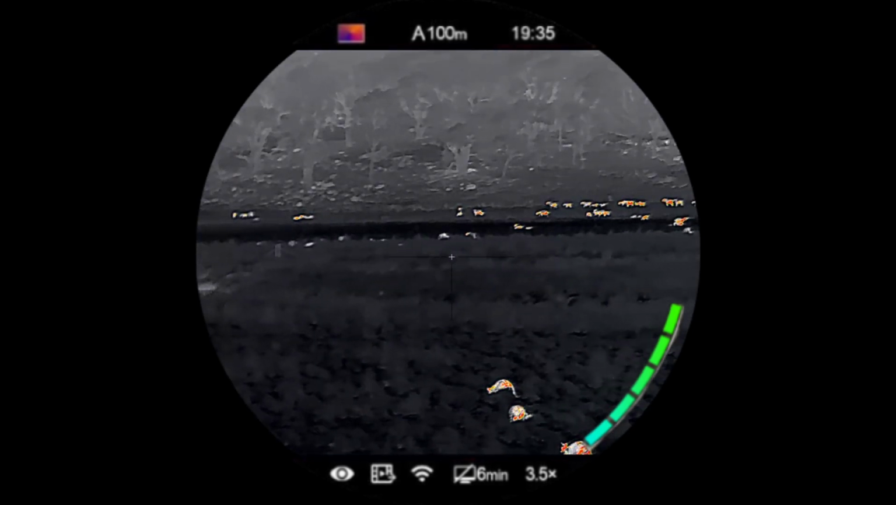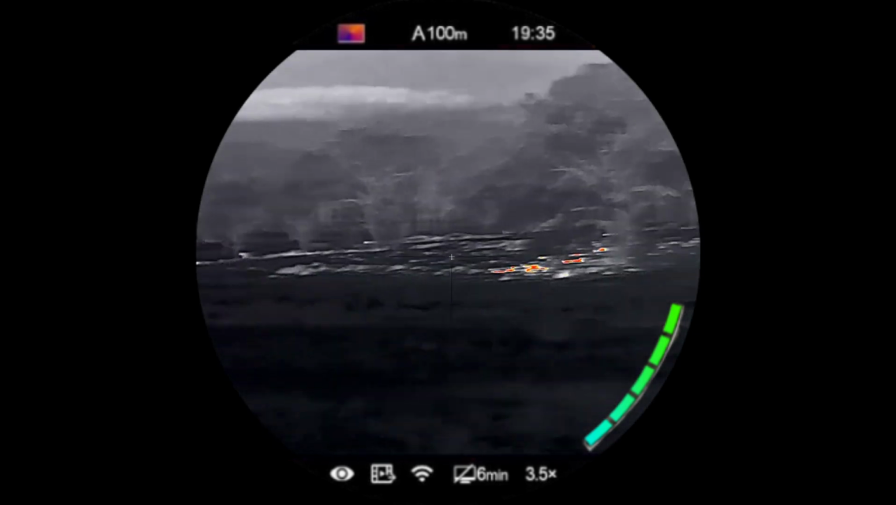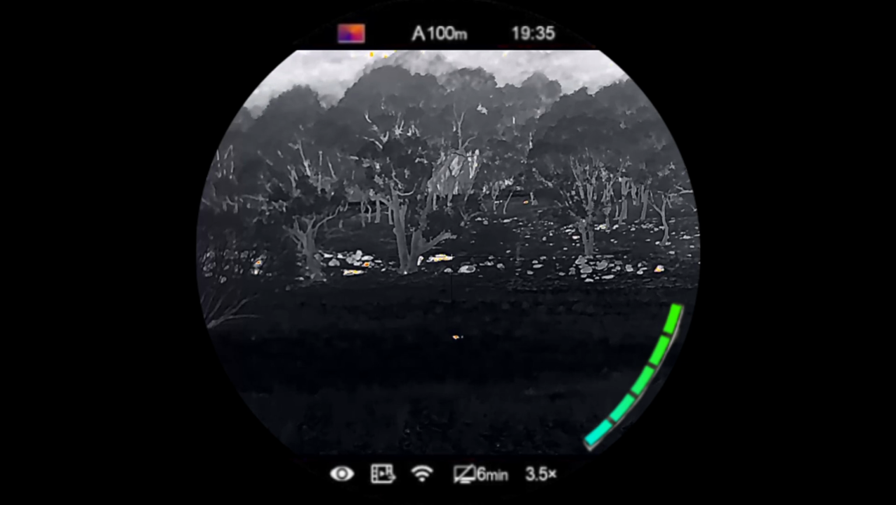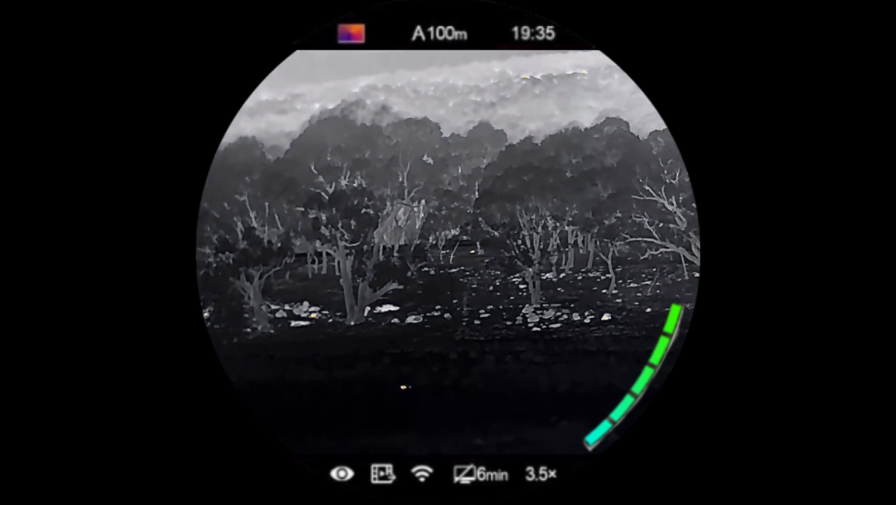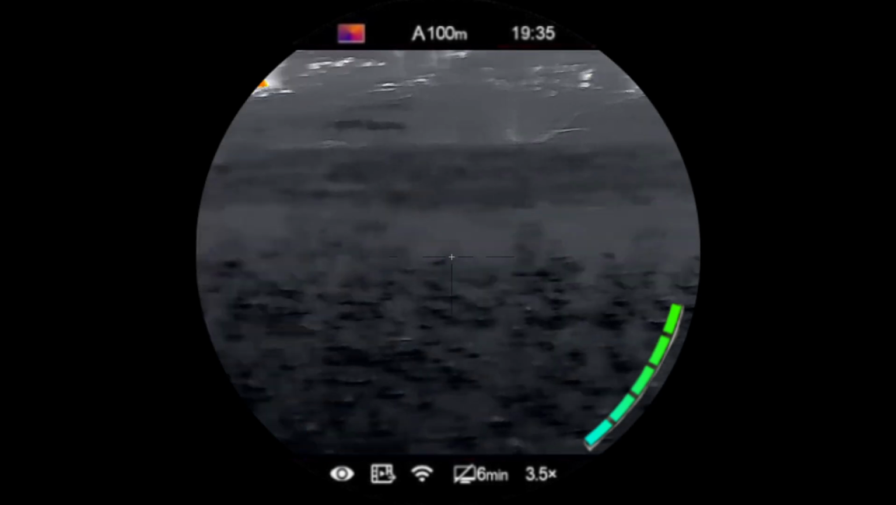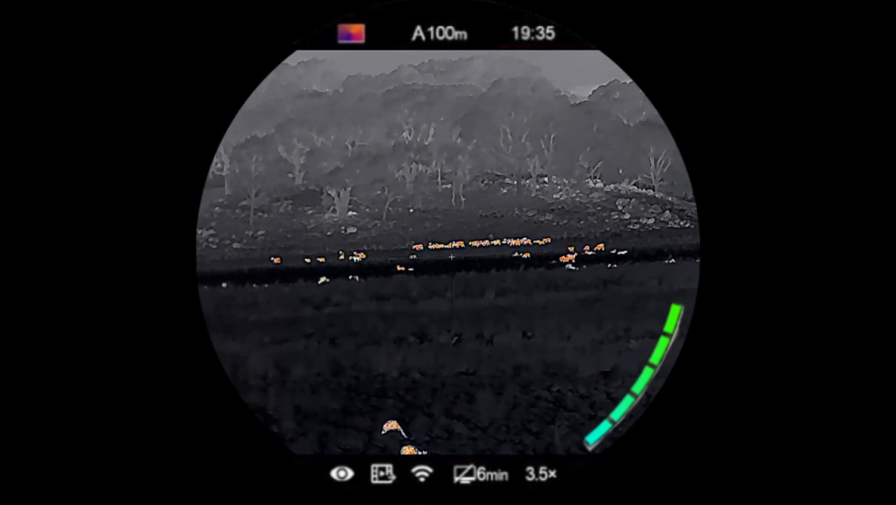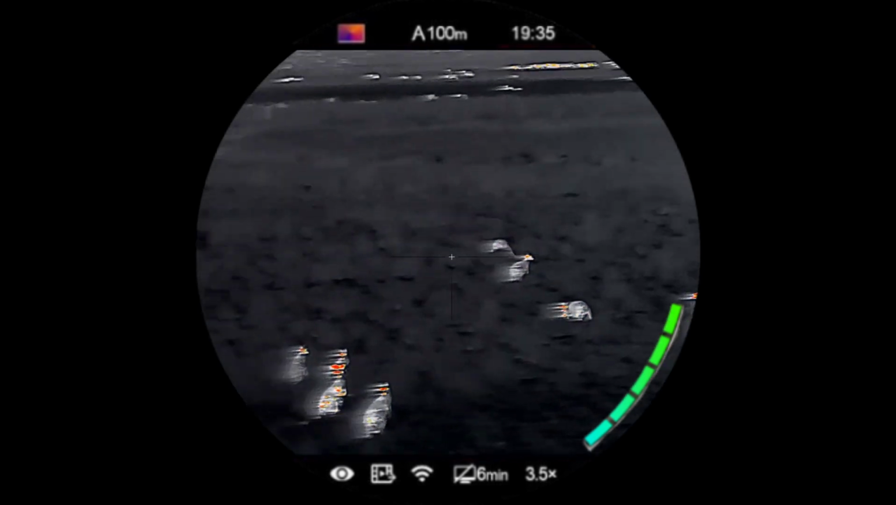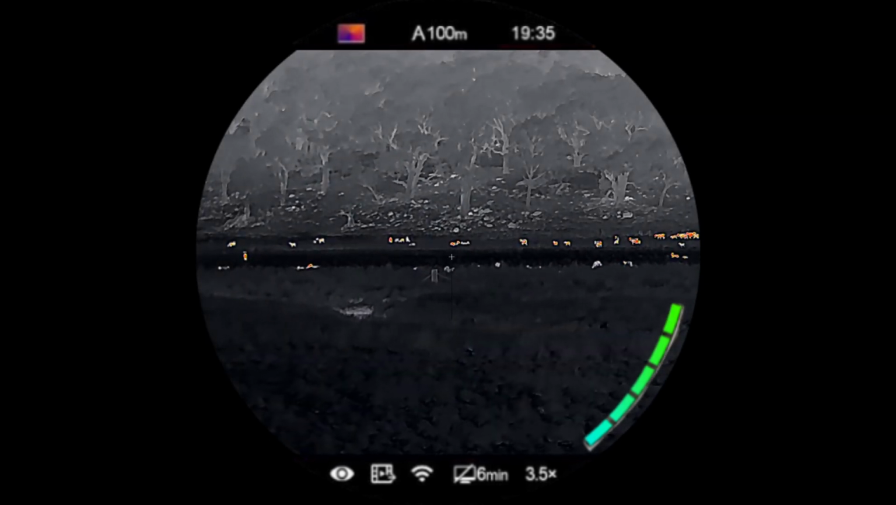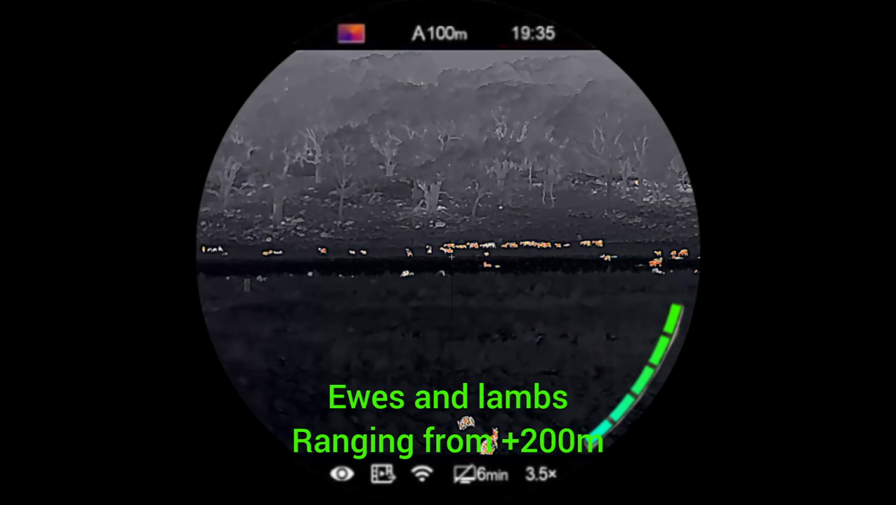So I've moved up the fence line. I'm just trying to relocate that fox. Last saw him over in amongst those rocks. That could be it further up in the tree line there, but I'm just not 100% sure at the moment. So I've just got to be extremely careful wherever I'm shooting right now. Some kangaroos in the foreground, but it's the sheep, the ewes and the lambs in the background that I'm concerned about.